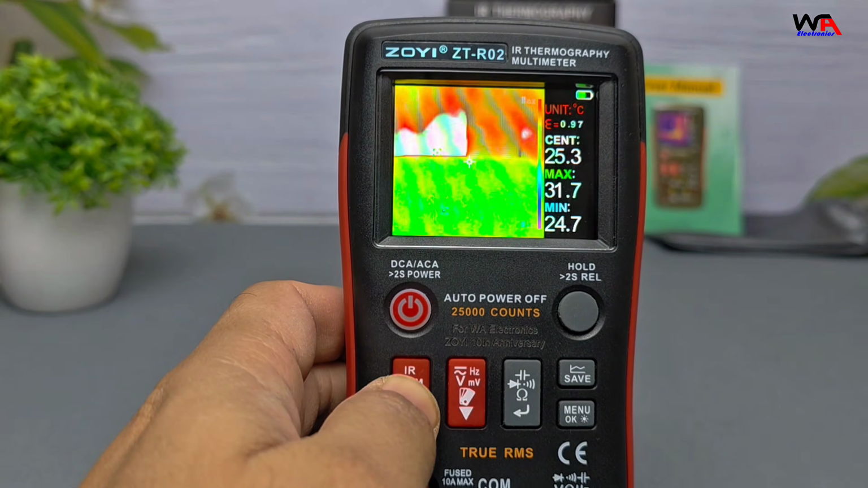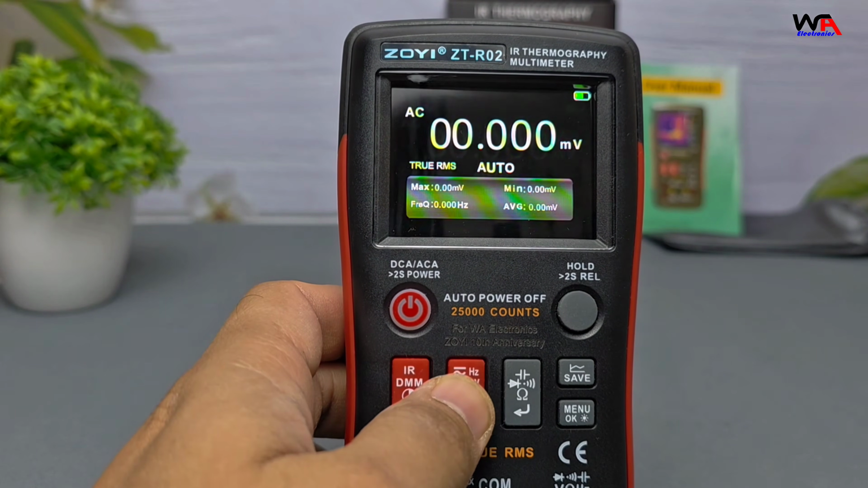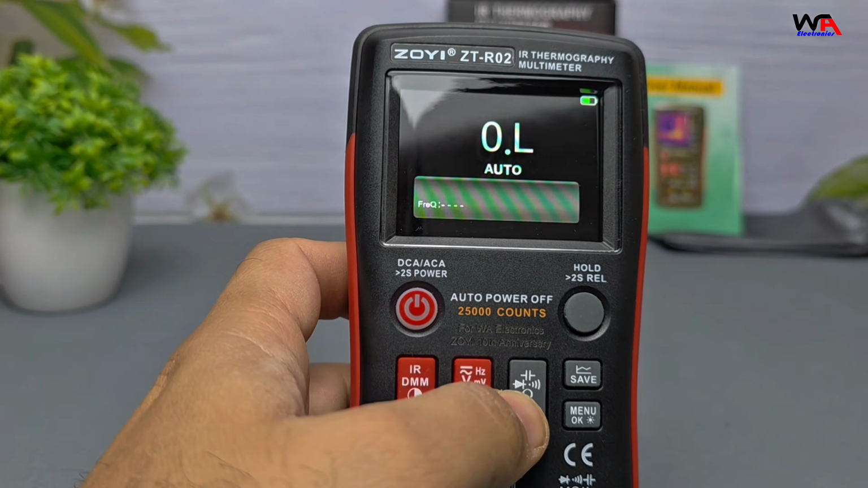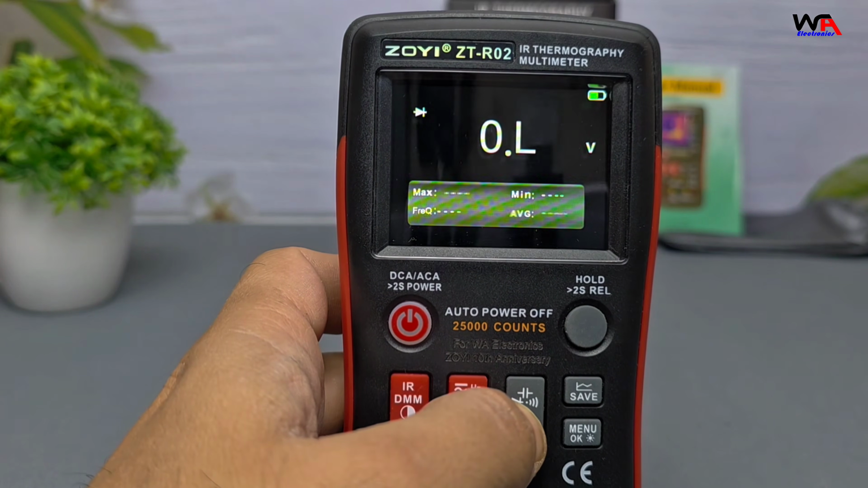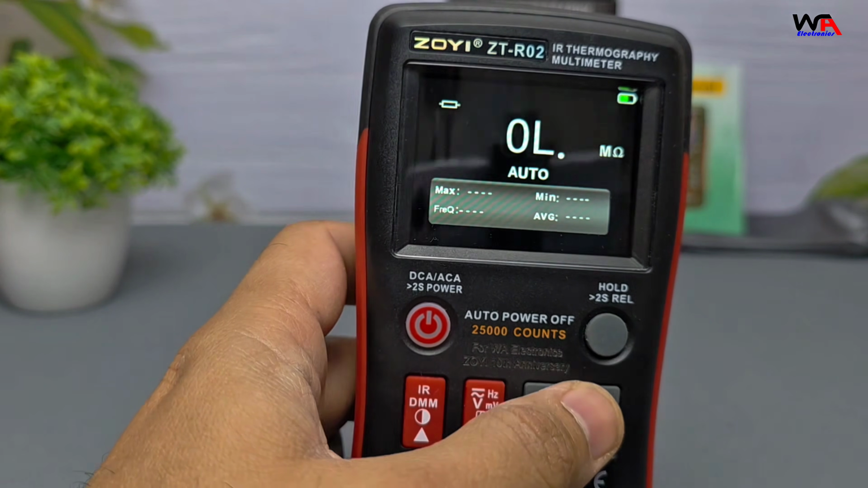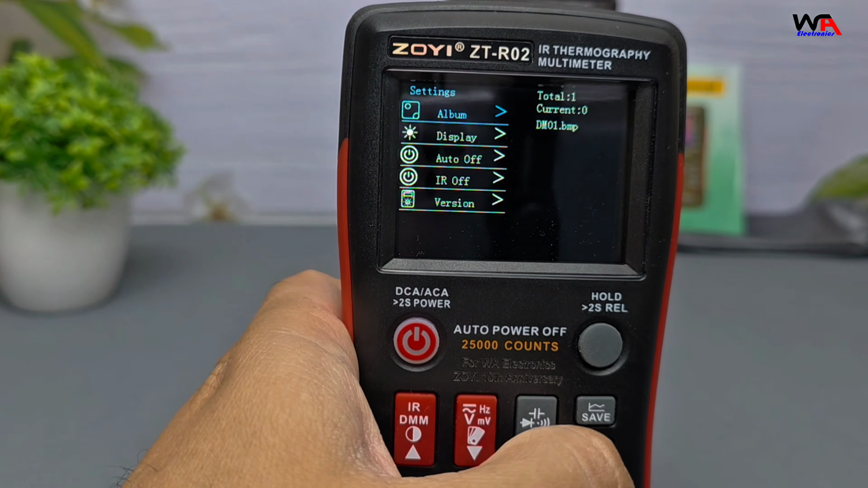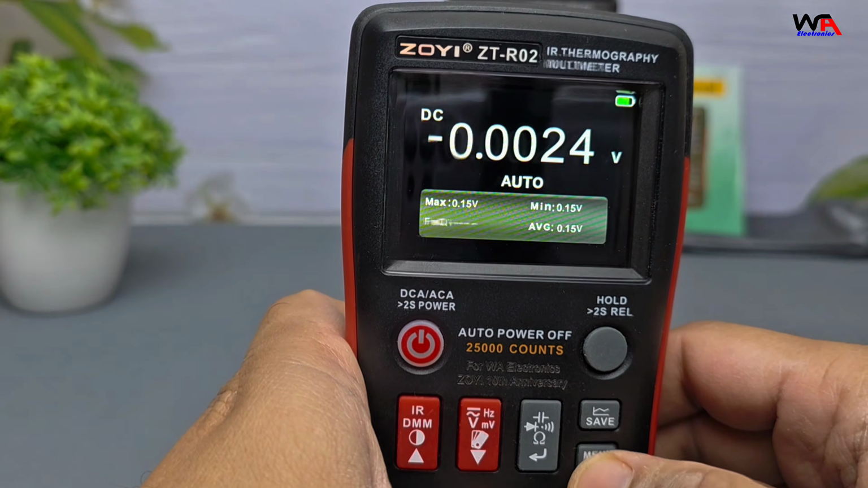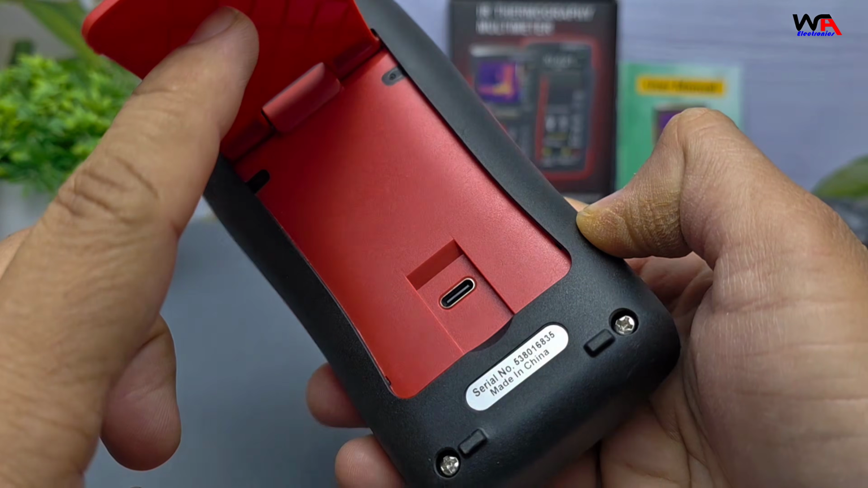And of course, this is also a full professional multimeter capable of AC voltage up to 750 volts, DC voltage up to 1000 volts, AC-DC current up to 10 amps, resistance, capacitance, continuity, diode testing, frequency measurement. At the back, Type-C port for charging and data transfer.